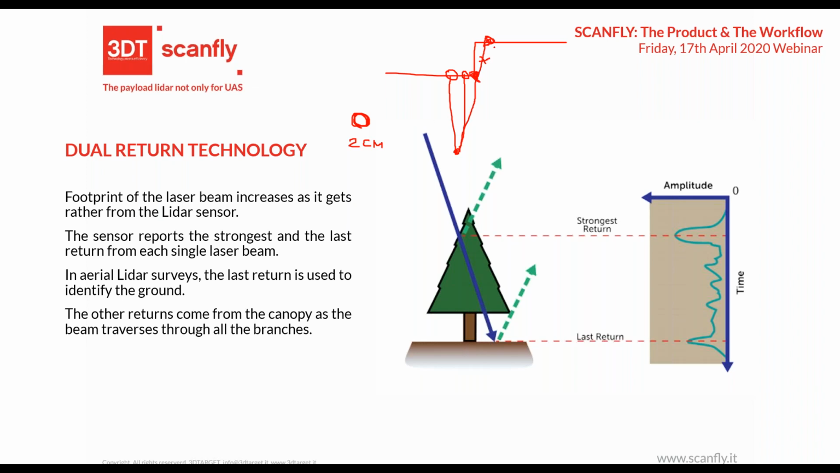With dual return, you have this and this option, so you are not losing any shape. Otherwise you have only this one point.